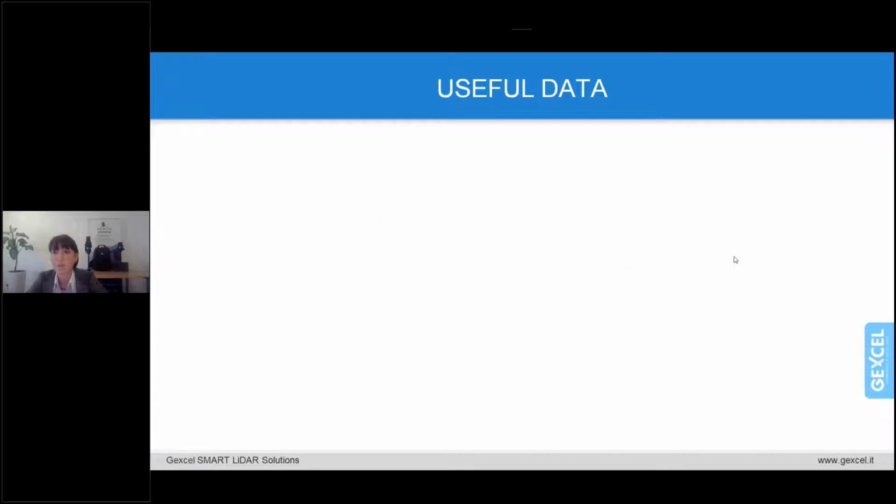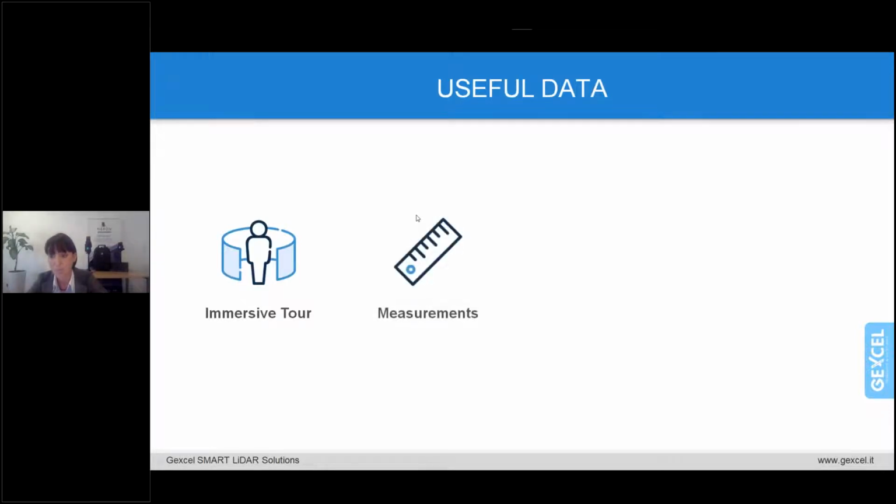So, which are the main interesting outputs for the asset management application? From the digital twin created, the user can, first of all, navigate into an immersive tour through panorama images, then take measurements onto the panorama images, which are connected to the 3D point cloud.